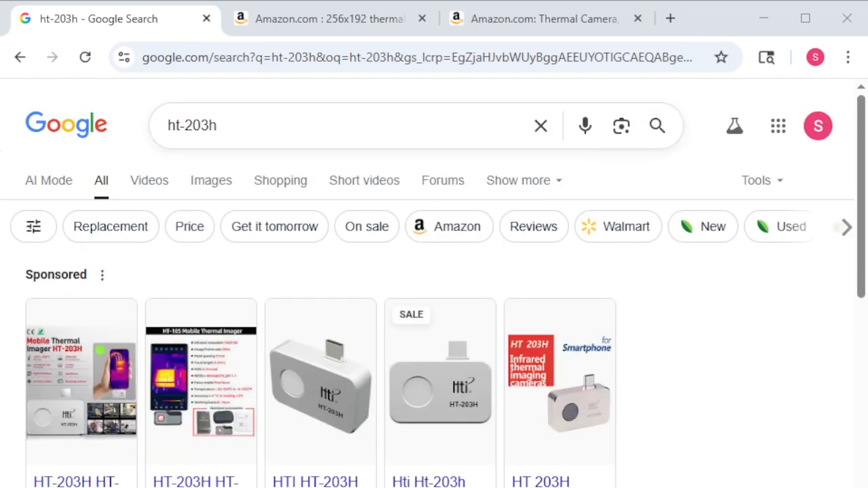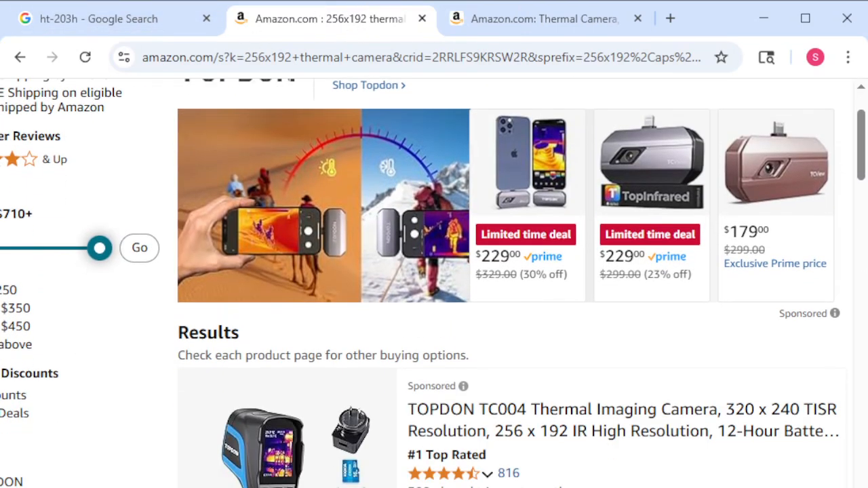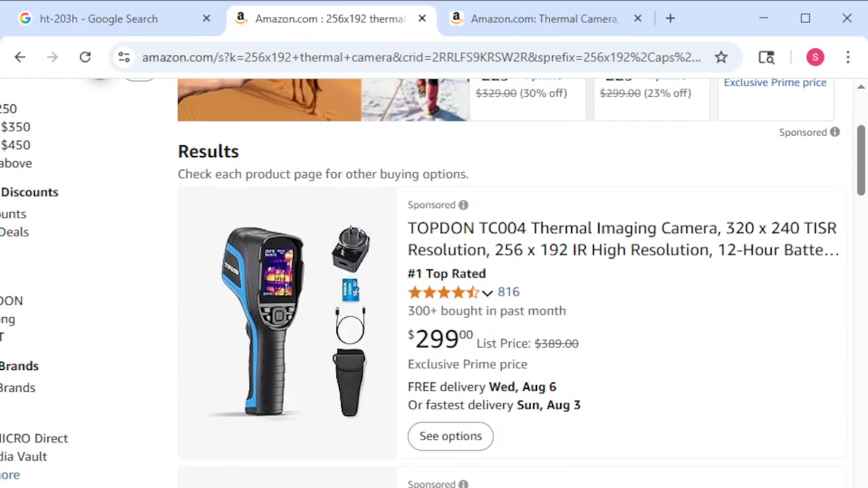So I looked here, I just looked up 256 by 192, and we can scroll down here. We see we got a 320. I don't know why it says 320 by 240 when it says 256. It's weird, but anyway, 256 by 192.